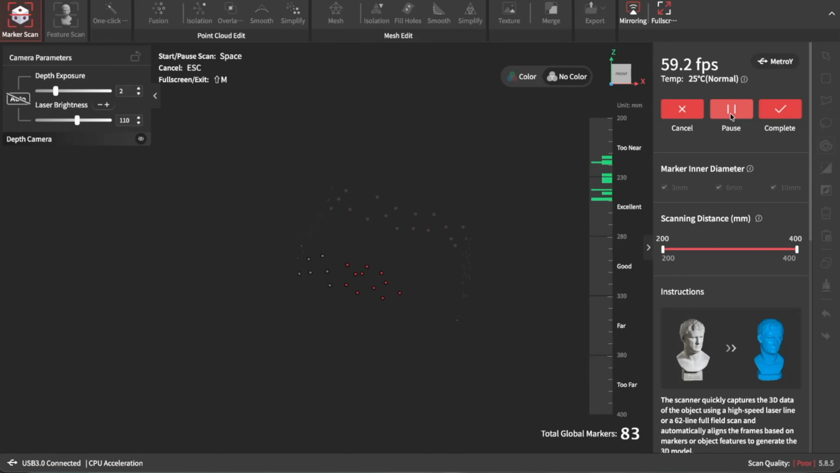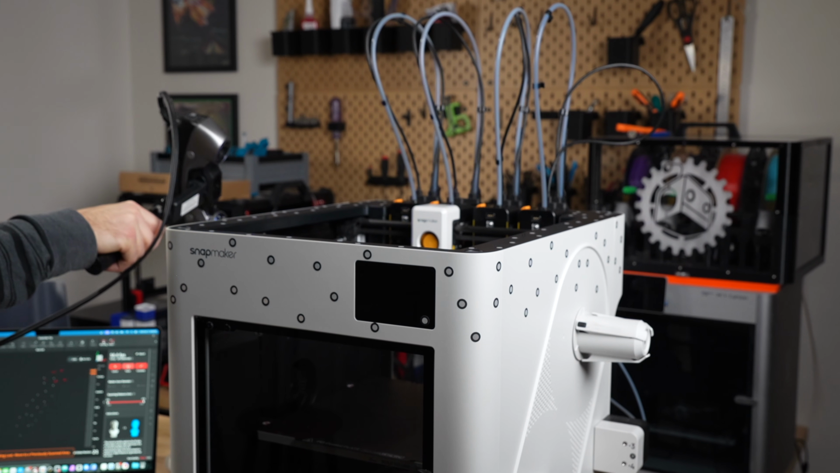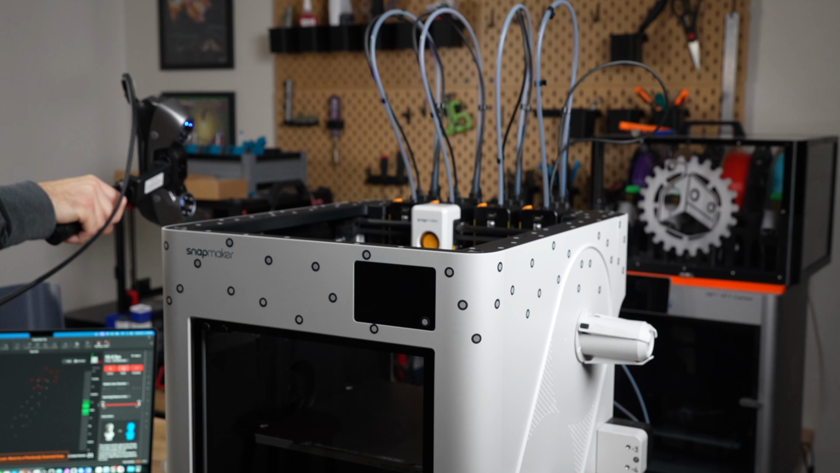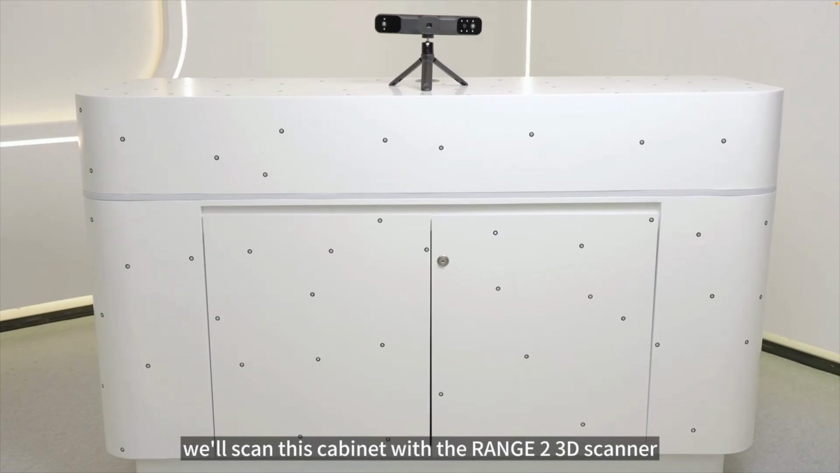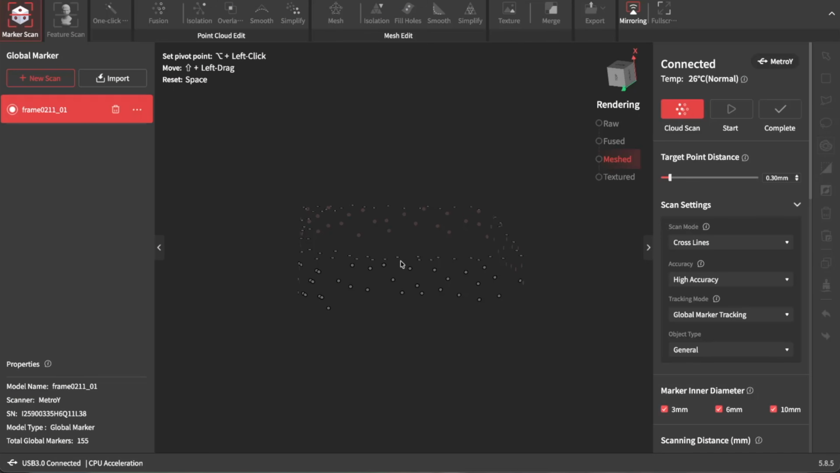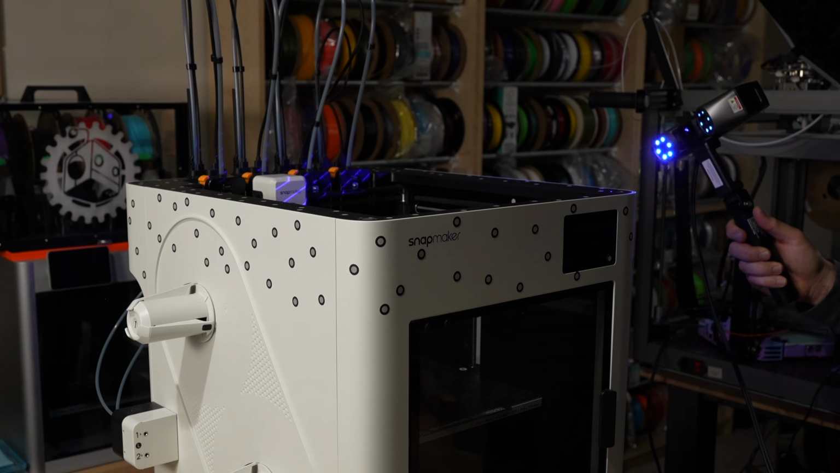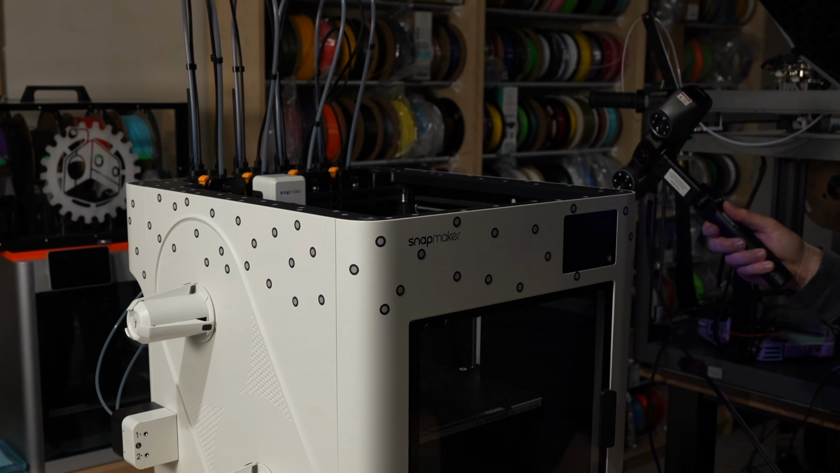For this, I wanted to use the global marker tracking, which I briefly mentioned earlier. This mode has you scan all of the different markers all over whatever it is that you've placed them on. It doesn't actually capture any geometry. It's just generating a map layout. And this is useful for larger objects to help maintain a high level of accuracy. And once you've scanned all the markers and you have your map, then you go and do the regular scanning process, which really isn't any different than any of the other objects that we've scanned.